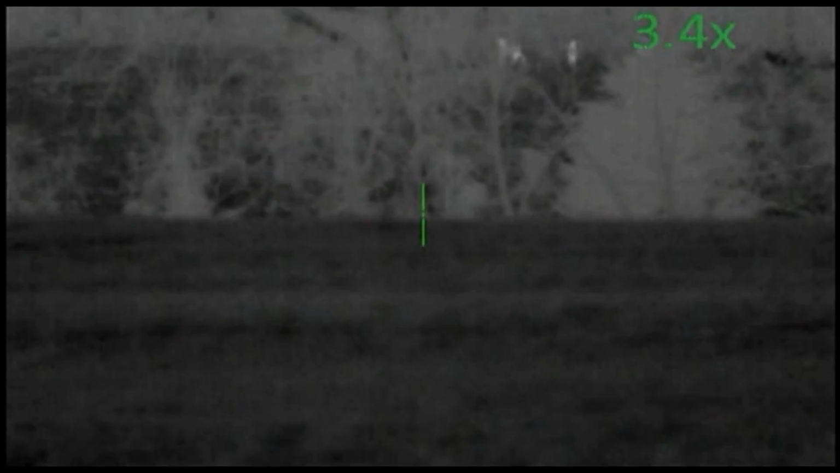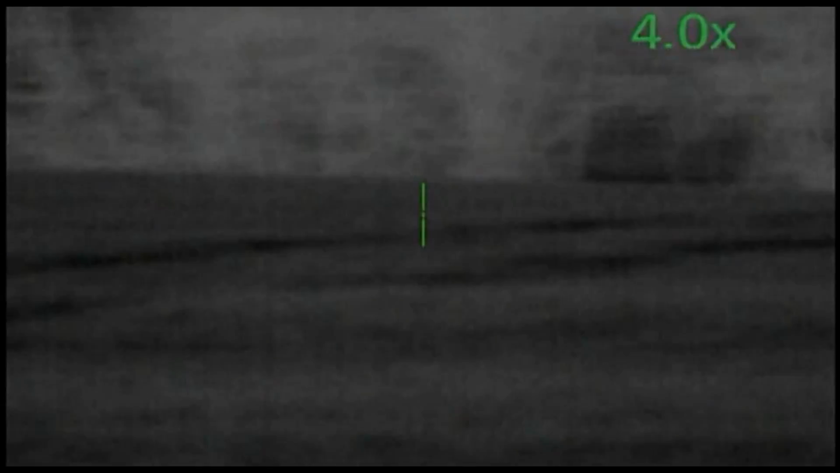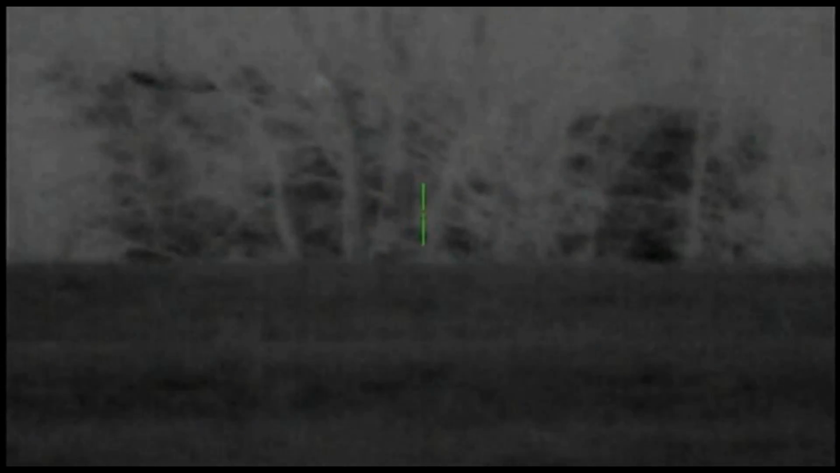Got some more deer joined us up on the hill there. Now, you coyote hunters should agree with me on this. A lot of times we're out there coyote hunting and there's deer all around us. A lot of deer hunters swear that we shake them up and disturb them, but not in my experience. They just go on about their business.